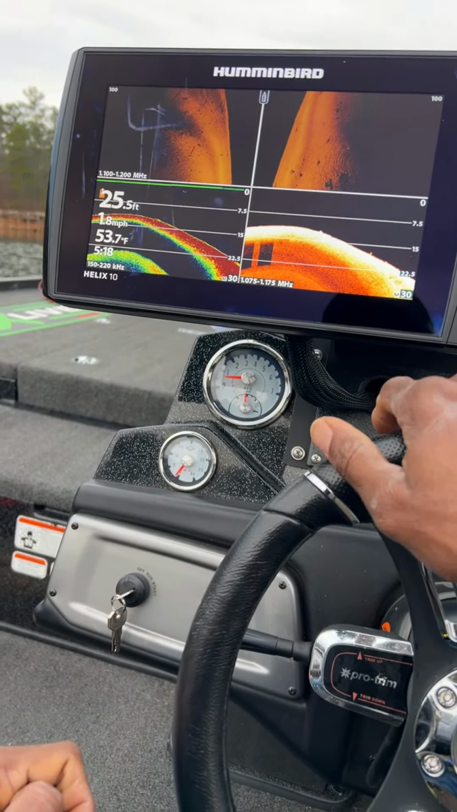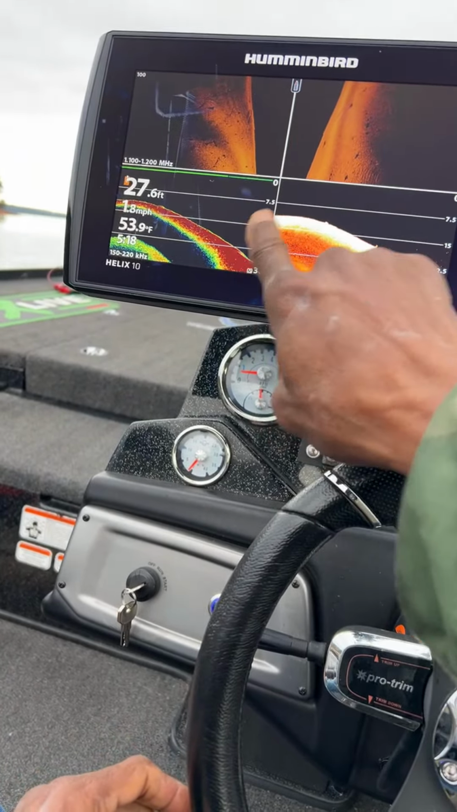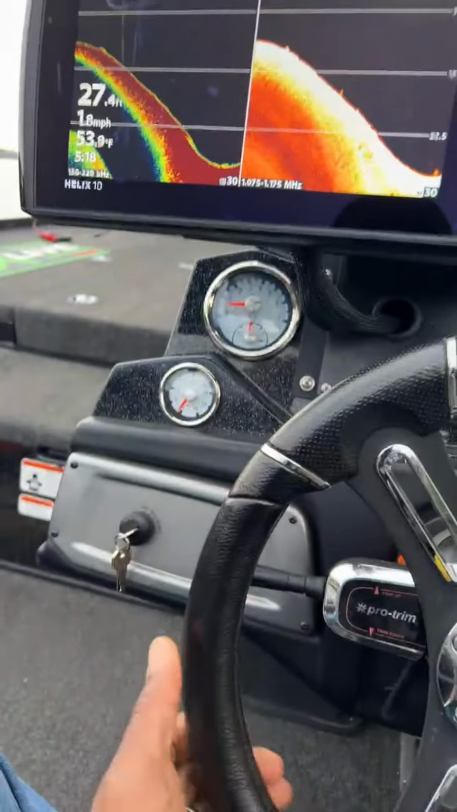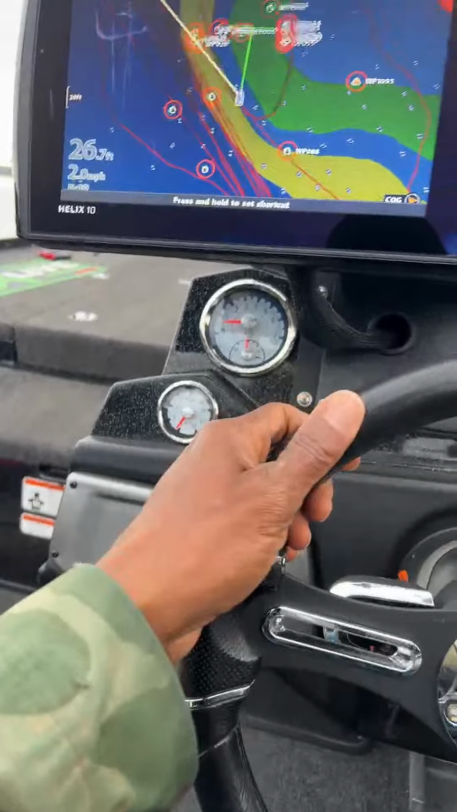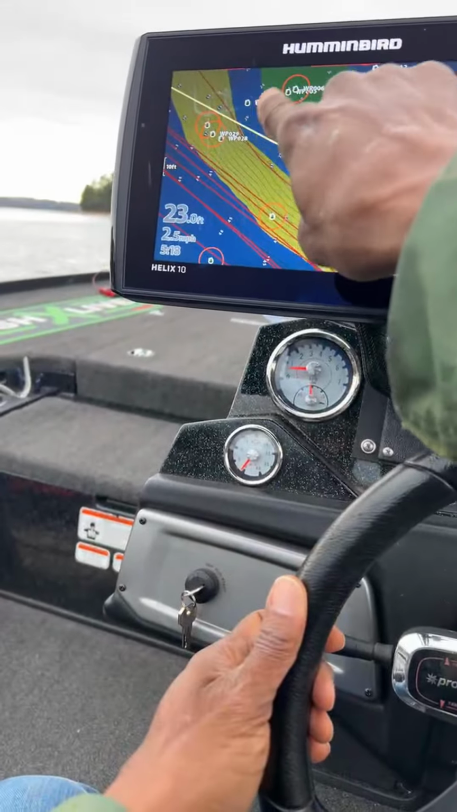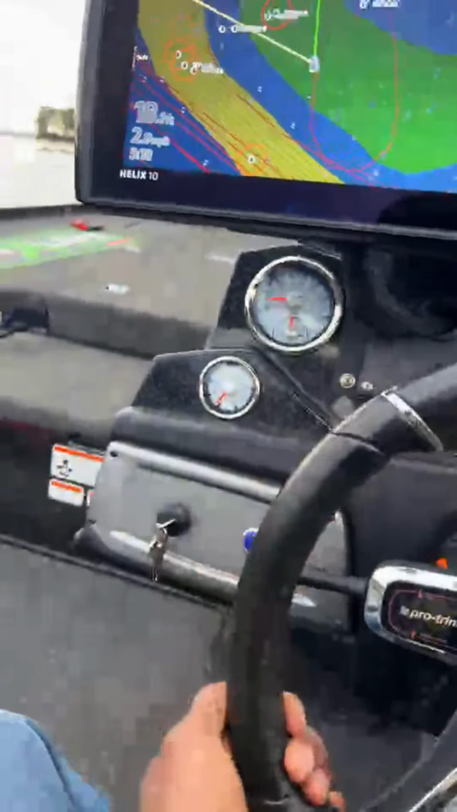So all we're doing right now is scanning. Before we scan for bait fish, I want to make sure that I can see everything real good on my sonar and down scan, because we're going to be looking for bait fish today. So I'm going to run right over this drop right here and see if I can see some of that structure over there.